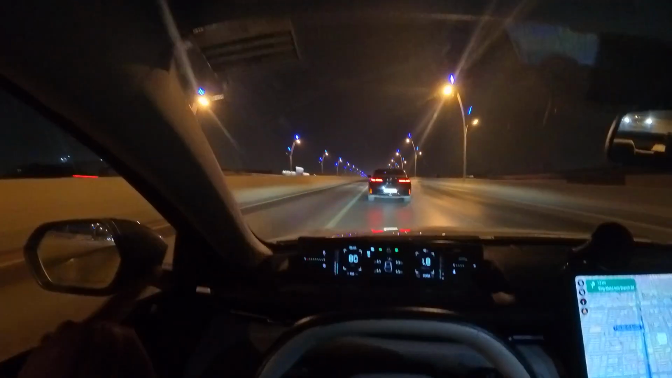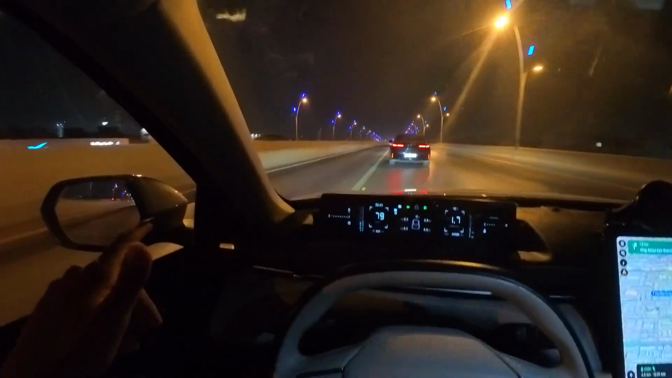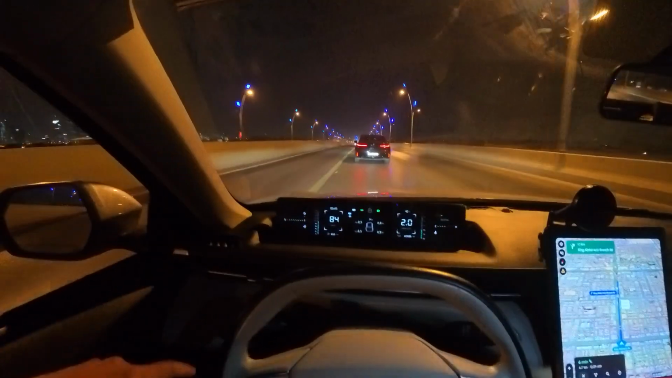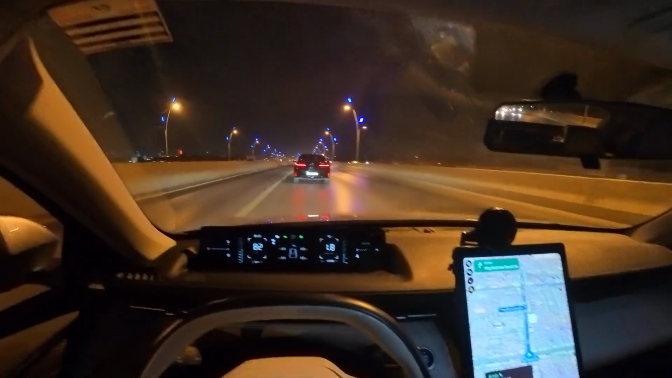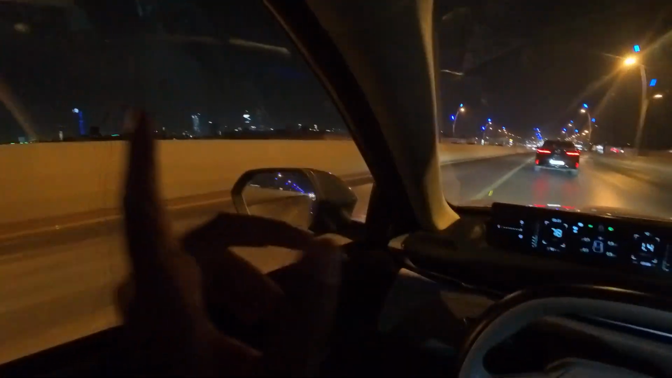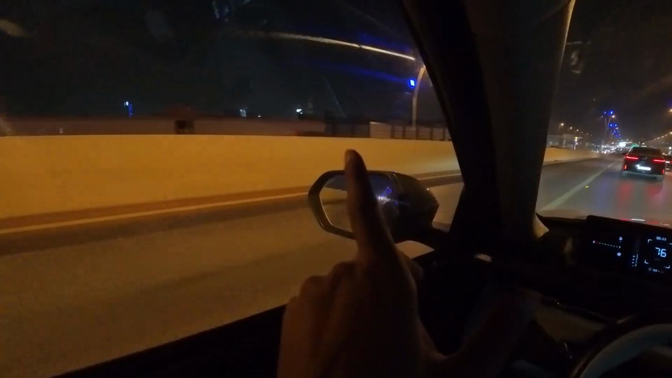Well, see, the left lane is only for bus. That is not supposed to be used, but some people are using it. Right in front of us we have a BMW. Okay, nice. And from here I can see the KAFD, King Abdullah Financial District. Not sure if you can see in the camera.